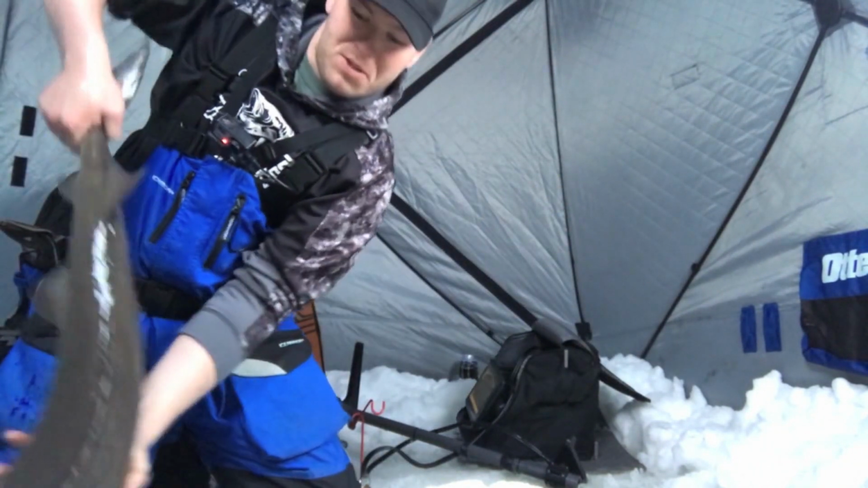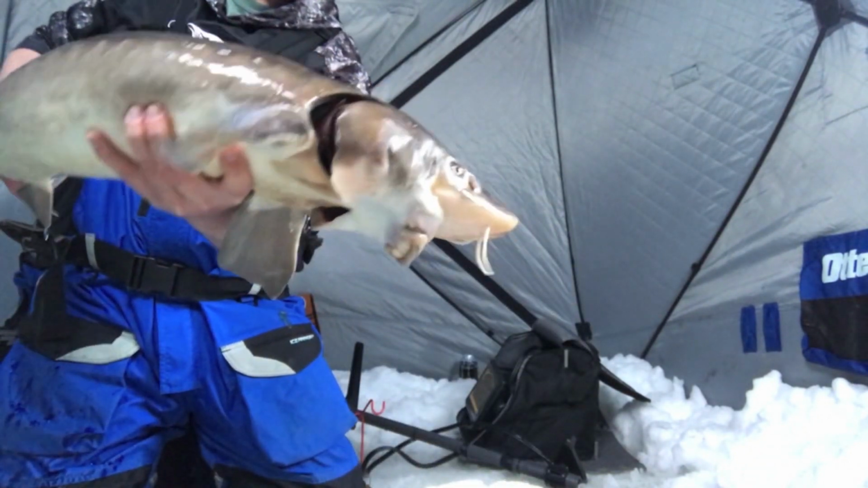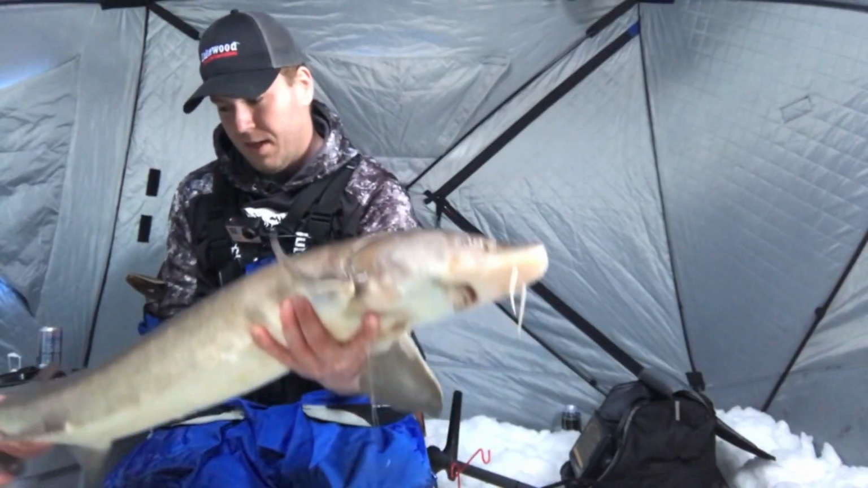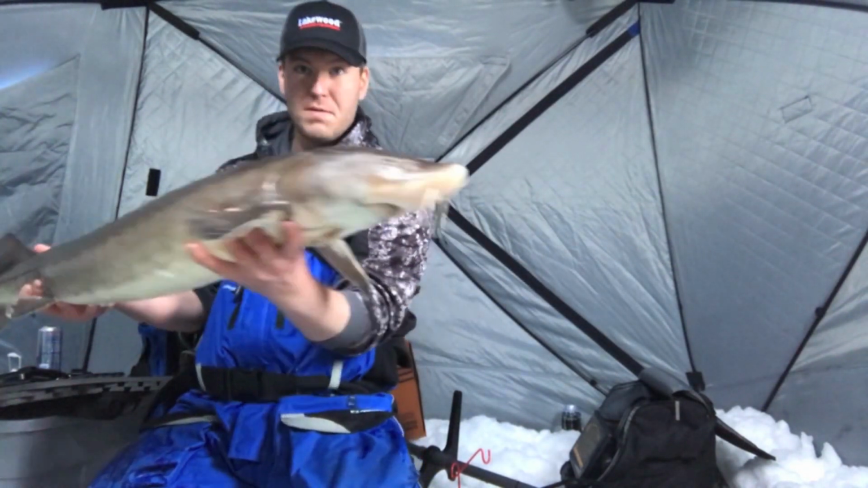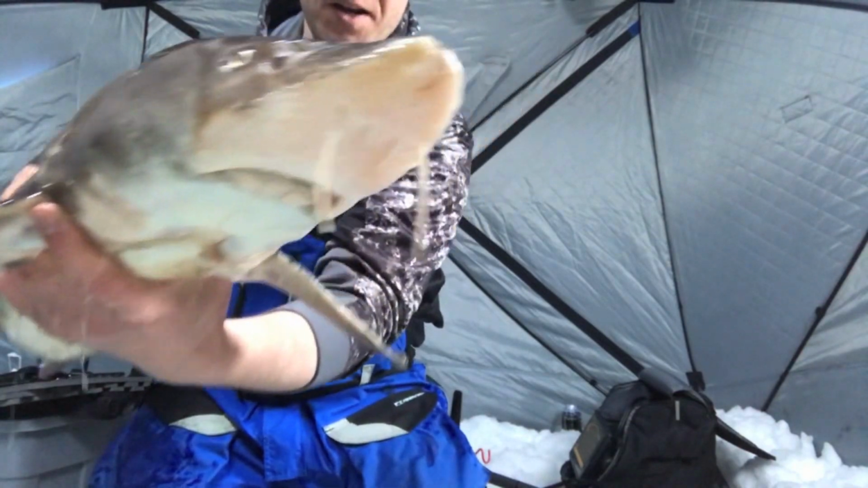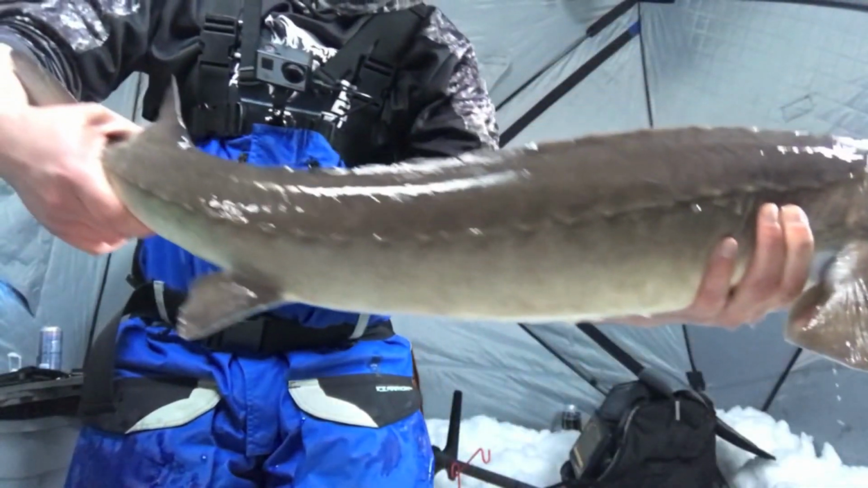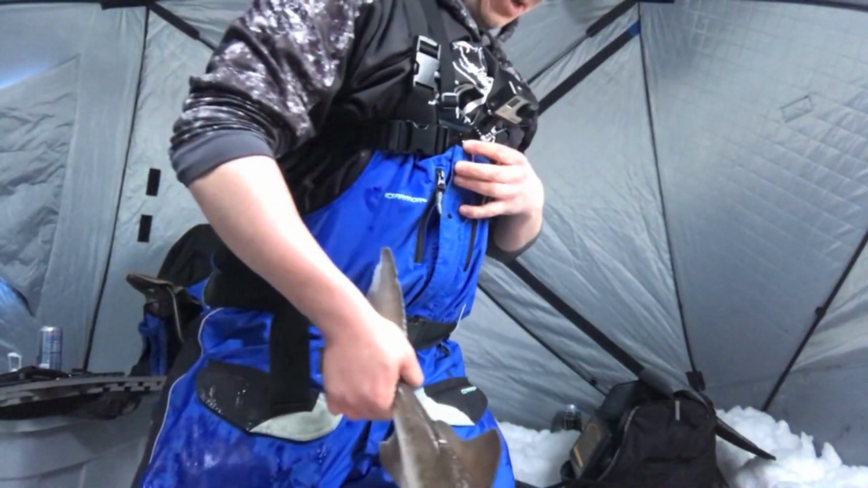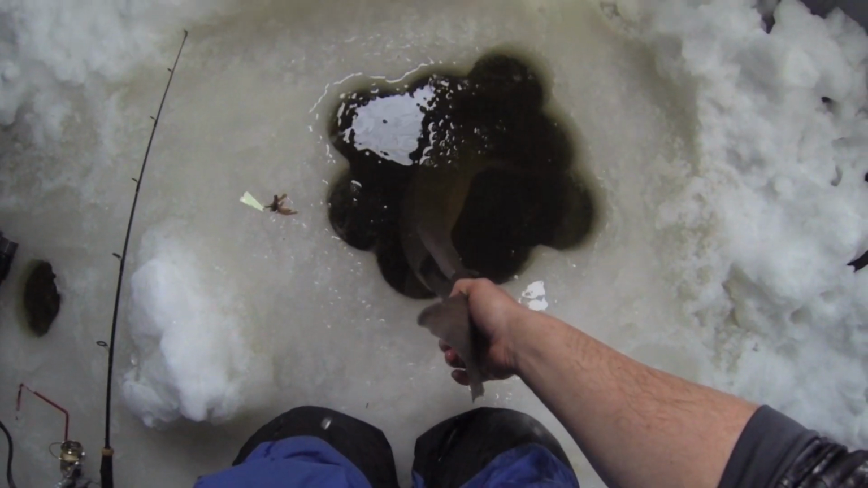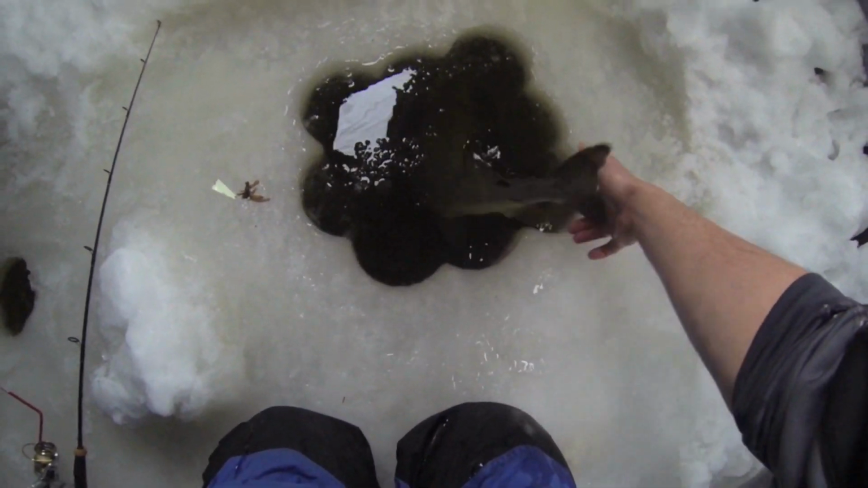These things can grow up to about 100 pounds. This guy is not nearly that big. It looks like he is 30 something inches, probably close to 40. Quick look, the little barbel's hanging there. Just a dinosaur. And we're just gonna get him right back. Wasn't a very long fight, which is good. And I think he's ready to go.